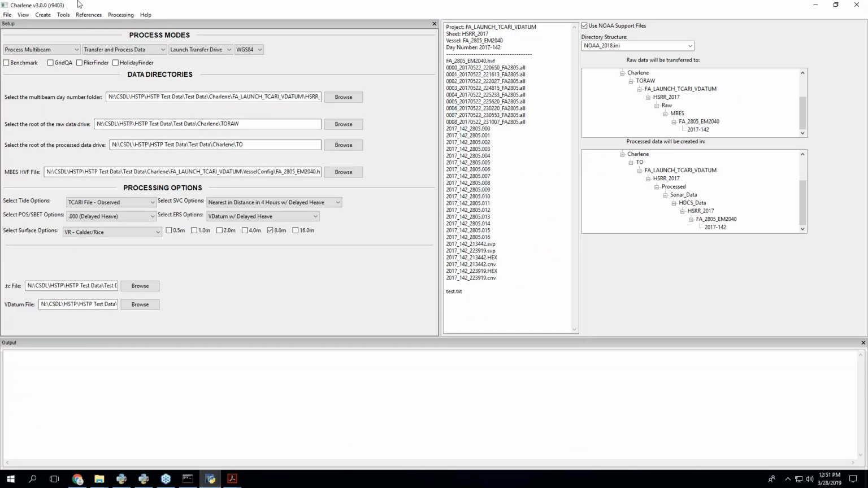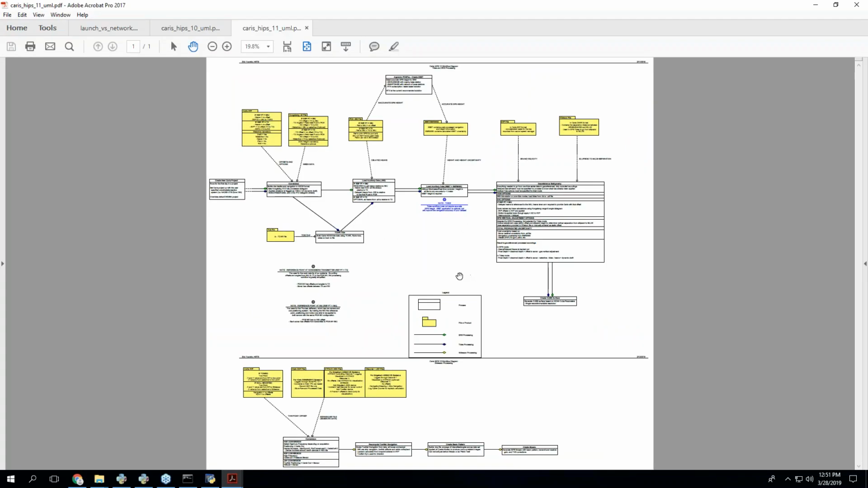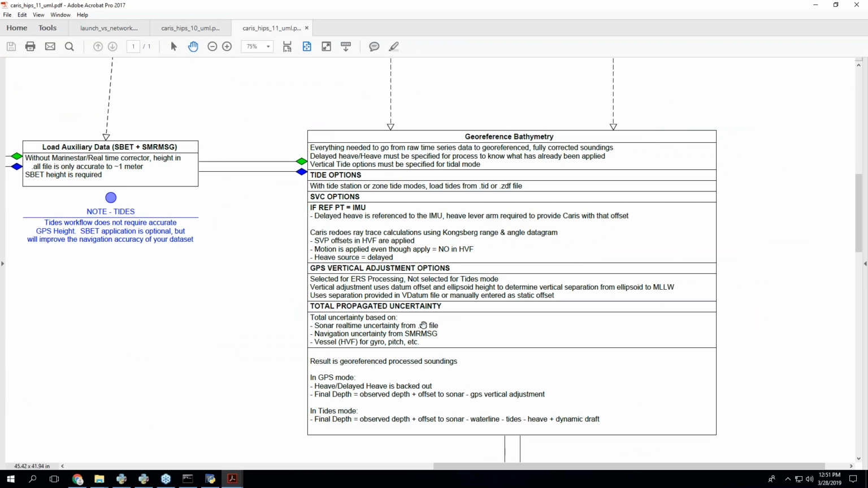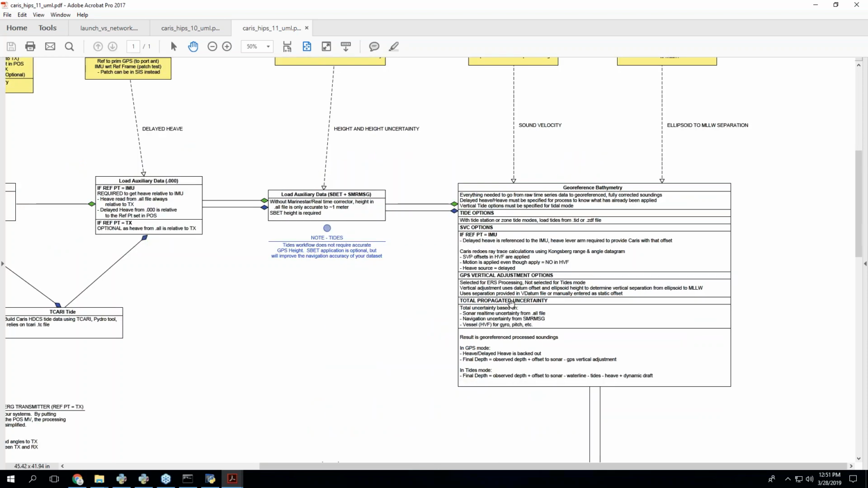So one thing I haven't mentioned is that Charlene 3.0 supports Keras 11. I don't know if I have time to go into what exactly is different with Keras 11. The biggest difference is this whole georeference bathymetry block, which essentially encompasses tide, sound velocity, GPS. There is no GPS tide, but GPS vertical adjustment and compute TPU. It's all one thing, so that these processes know what options you've used in the other processes in this main process.